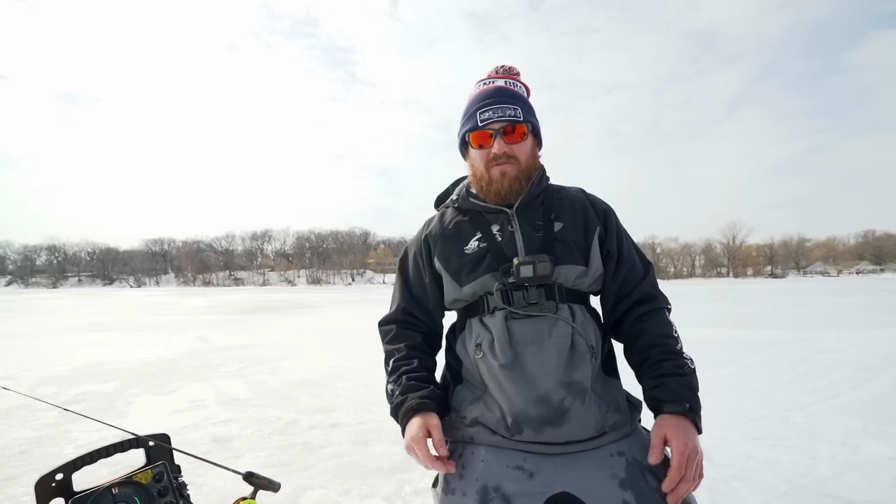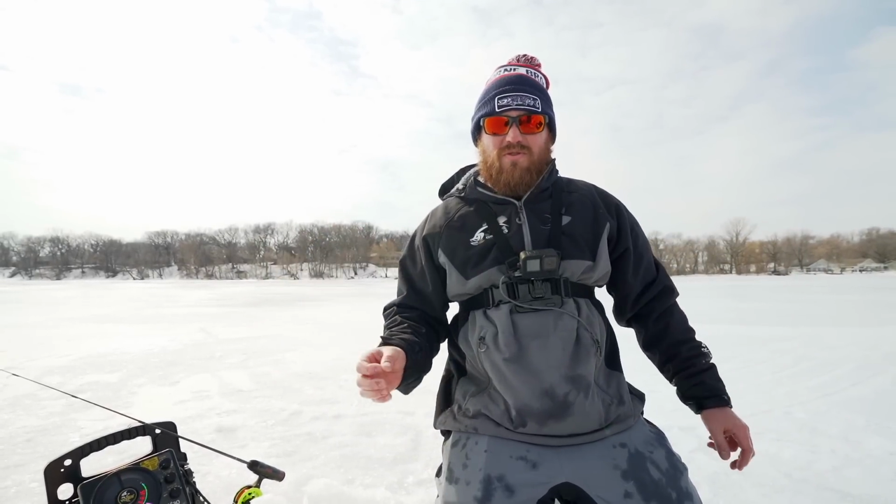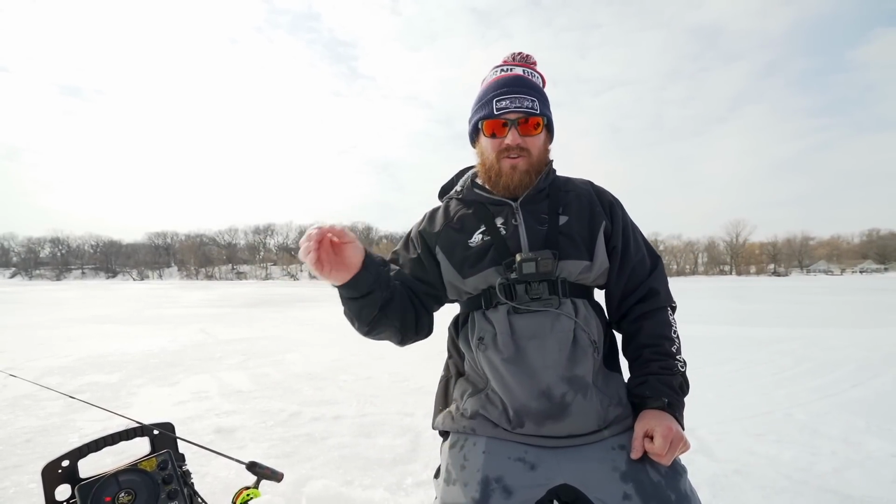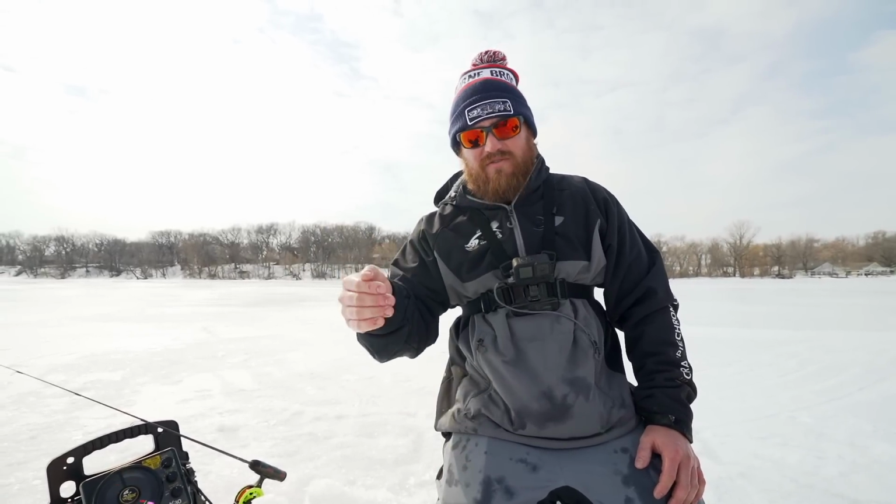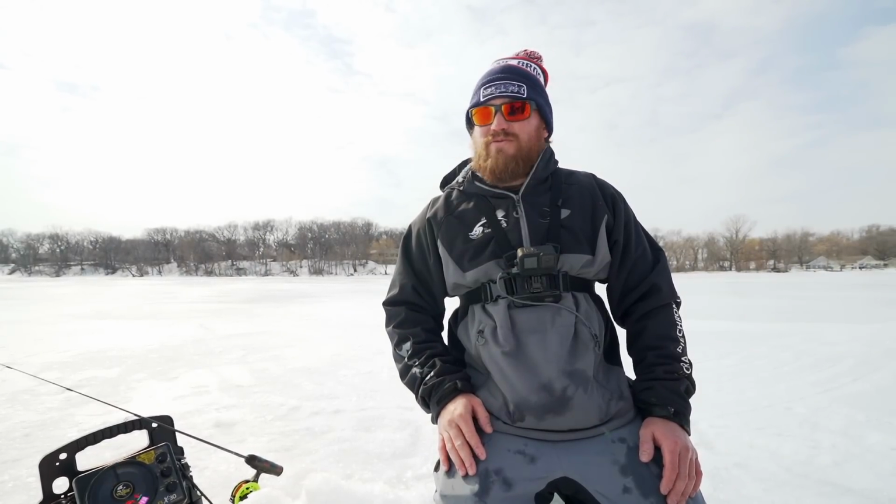A lot of times, if we see a big school, we look for the biggest individual inside that school, and that's the one that we specifically will target. That's why we end up drilling hundreds of holes, to position directly in front of that fish and where it's going. So we've got 2 live units, but 4 Vexes and 3 augers, so we're going to go make her happen.